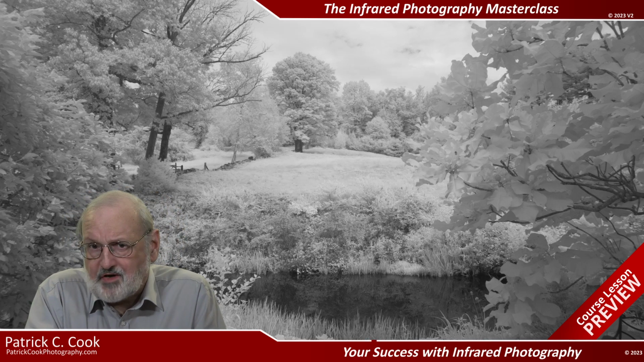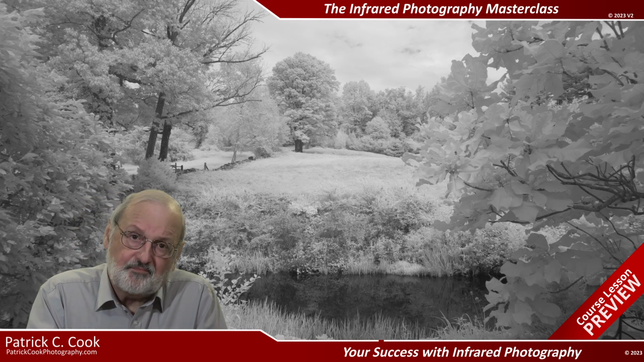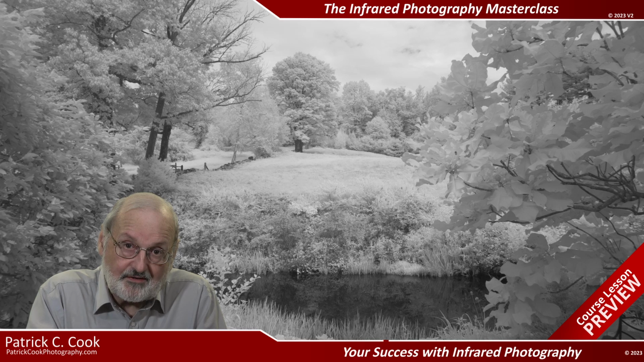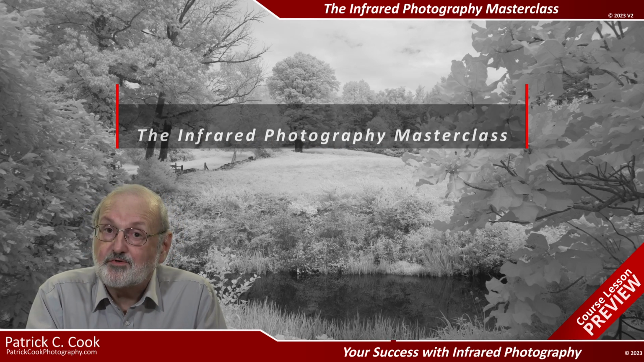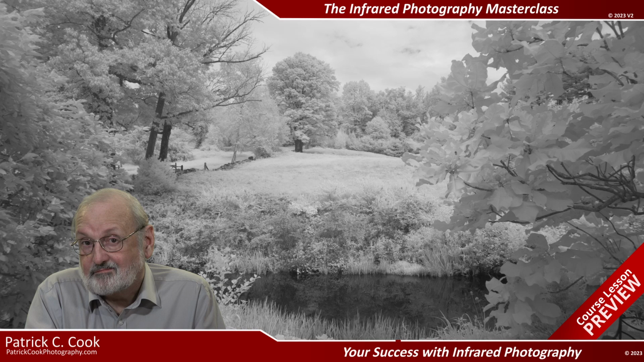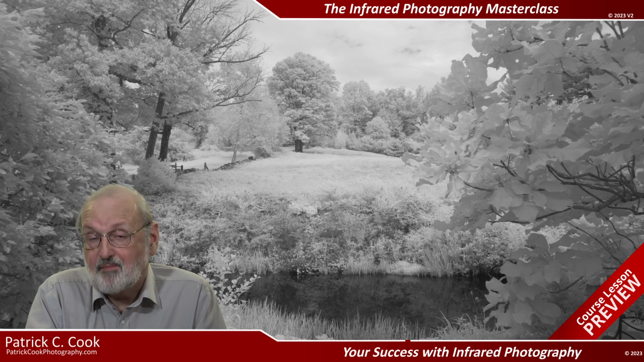Well, infrared photography has its challenges. It will require you to break color photography habits. It will challenge your personal photographic style because you are not as in control of image captures as you might be with your color photography. And it will require you to understand your camera like you never did before, and so you have to compensate for the color design of a camera that's been modified for infrared. These are challenging conditions for many.